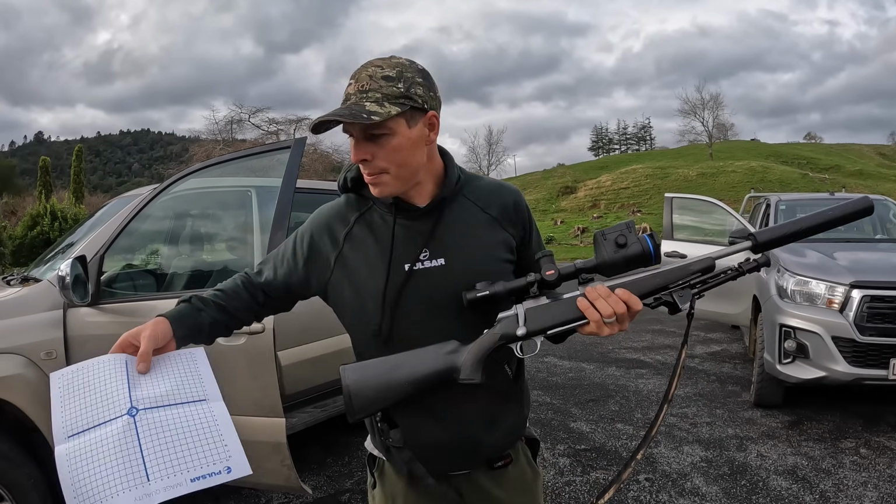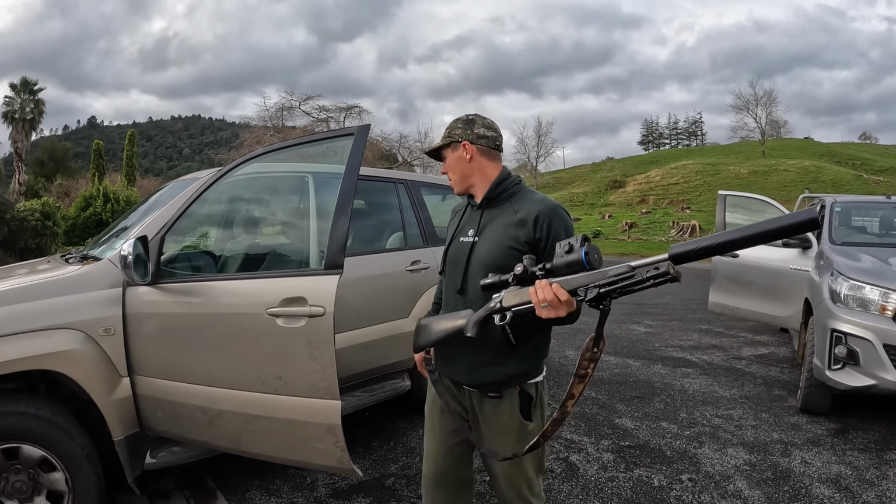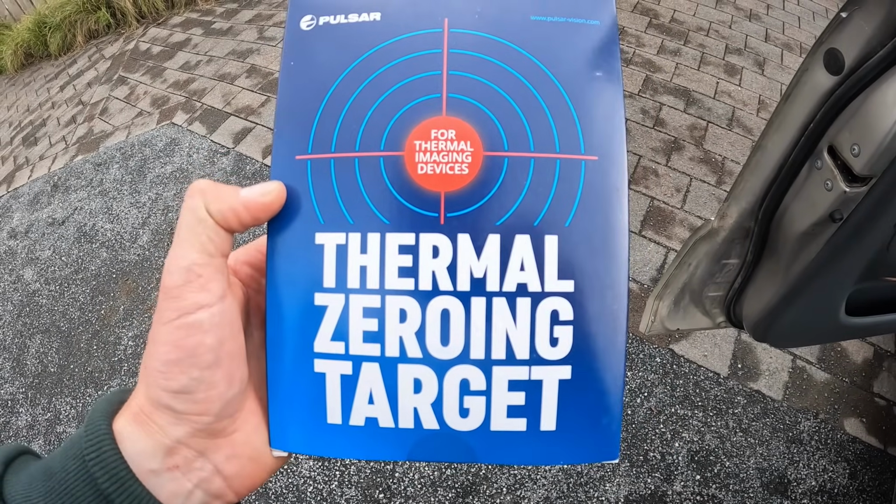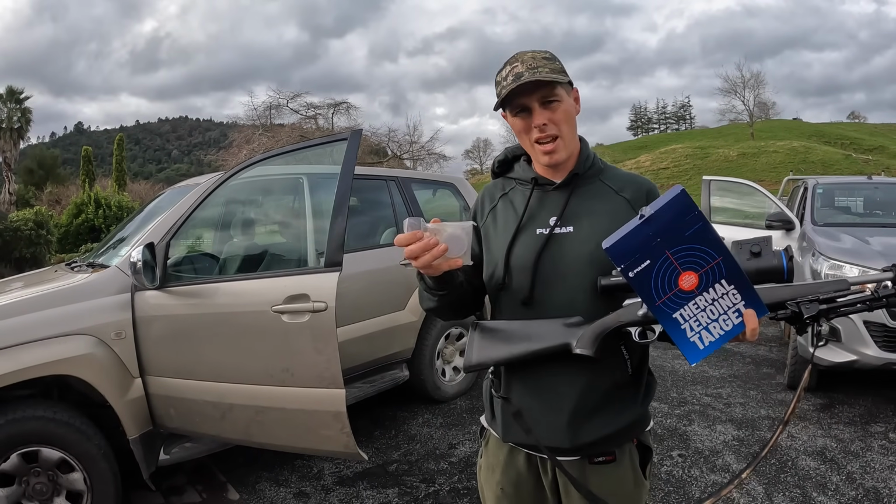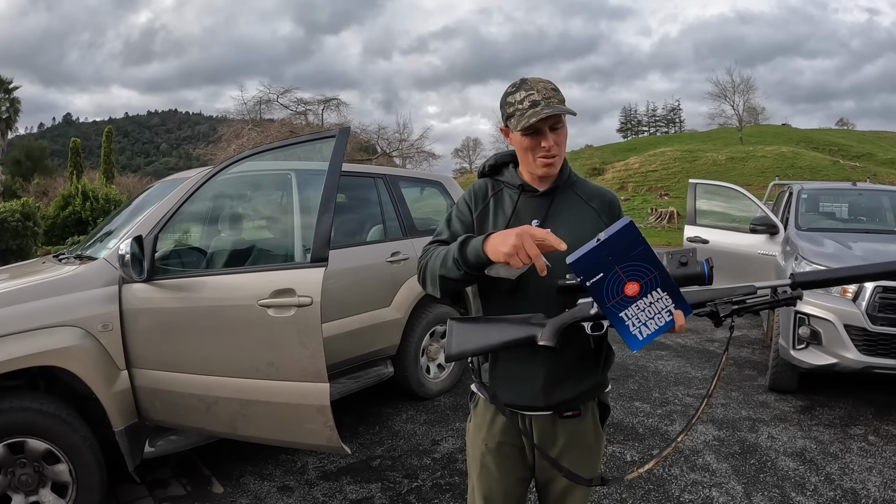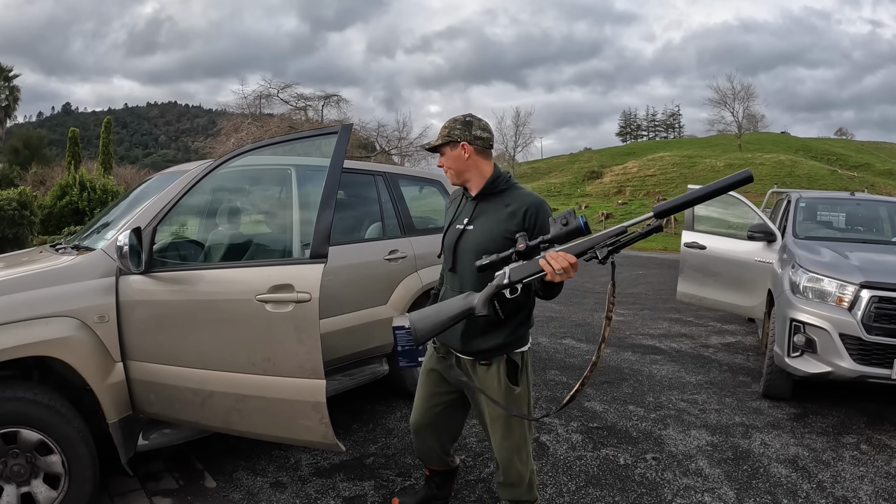So I've got my target here, that way around, and I've also got these bad boys, which are like a little heat pad. You stick them onto the target so you can see it in the thermal scope. Do some shots. It's pretty easy to adjust. I've had a look at the manual, so I think I can do it.